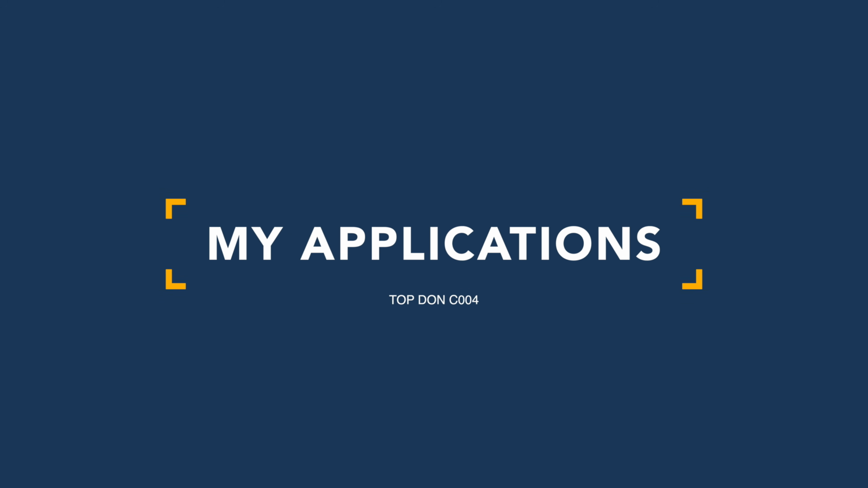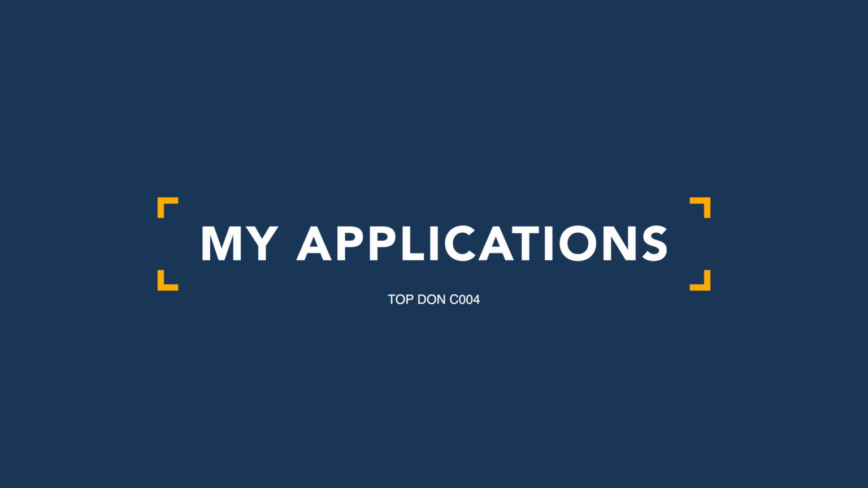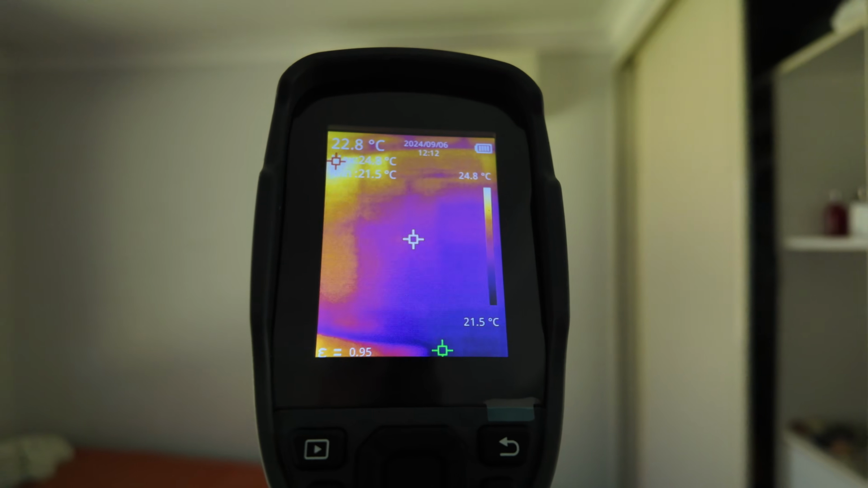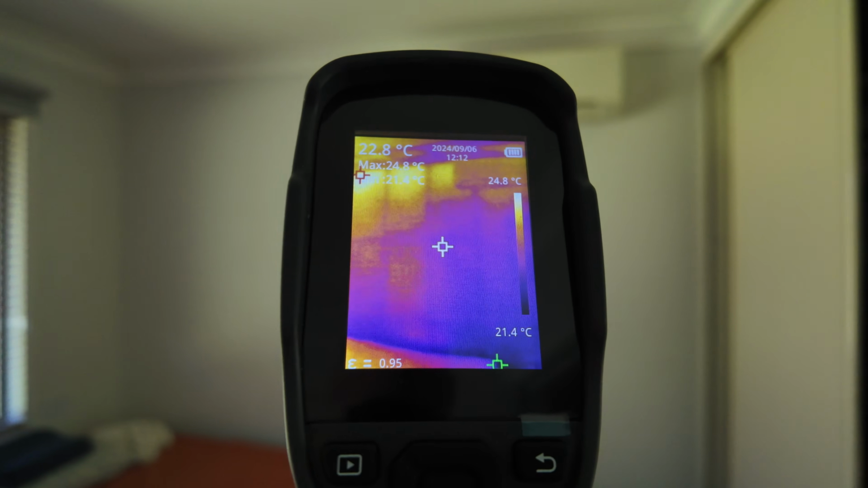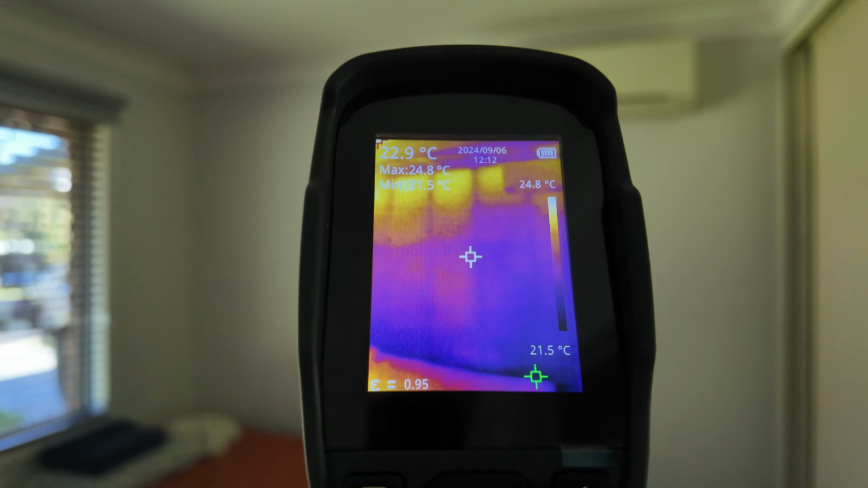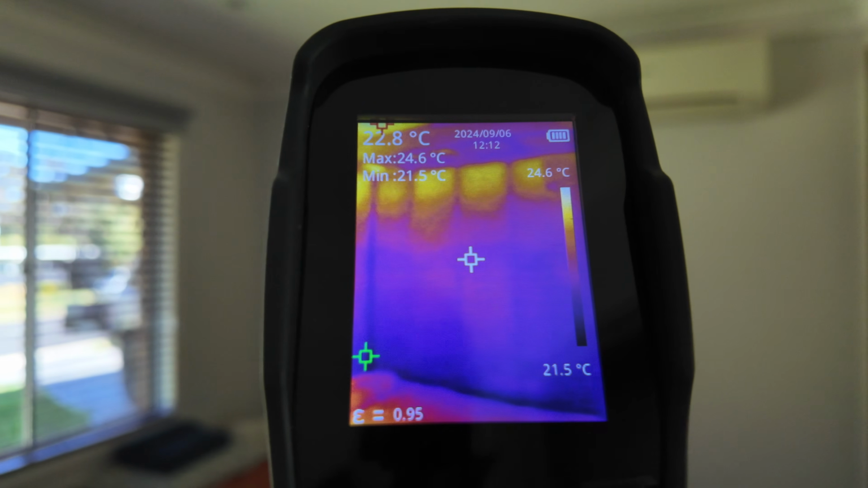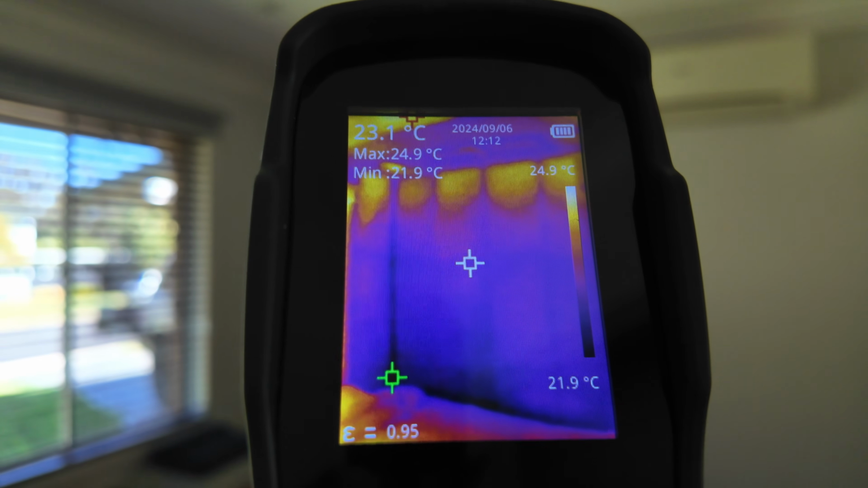So now let me give you an idea how I have used the camera. Well, I found some pretty unique applications around the house. For example, it works surprisingly well as a stud finder, as it highlights the temperature differences between the studs and the walls. I've also used it to identify weak spots in insulation, both in the walls and ceiling, where the heat escapes.